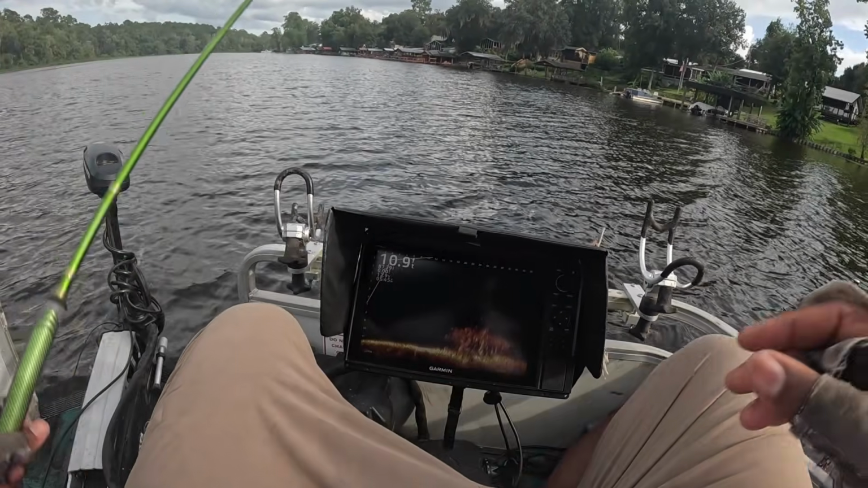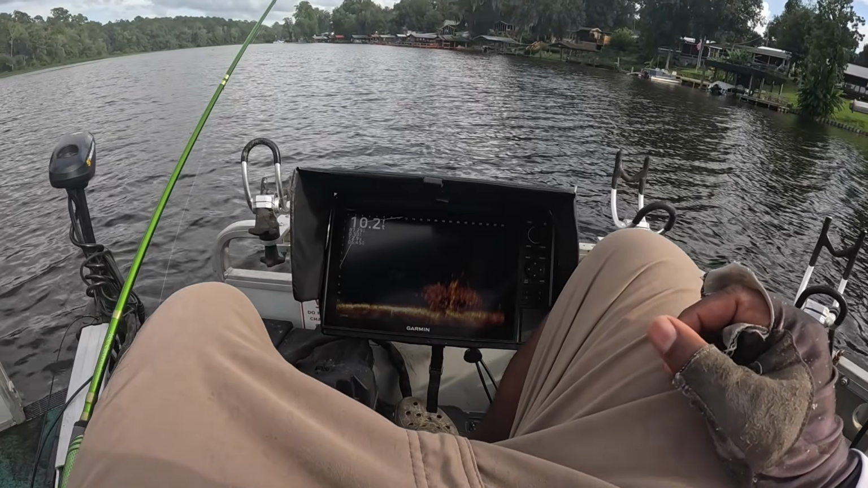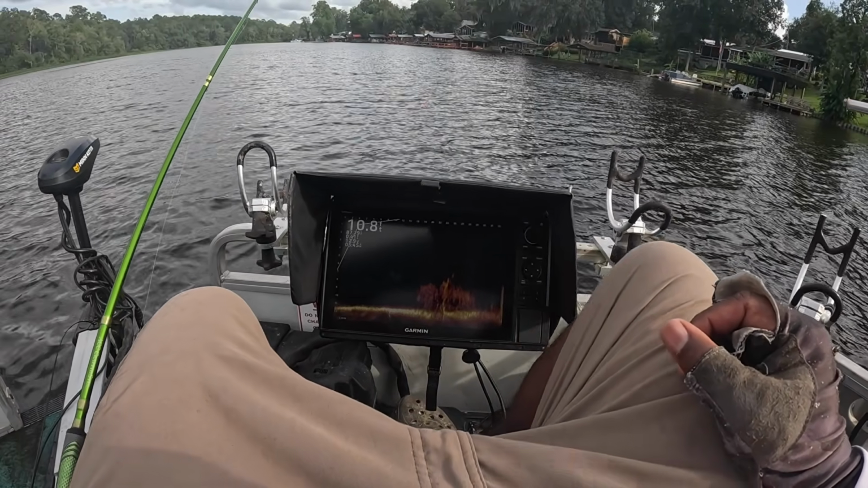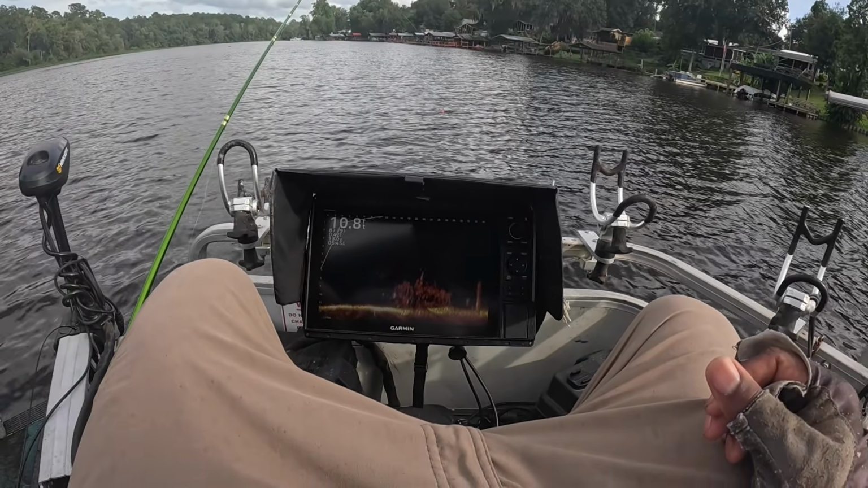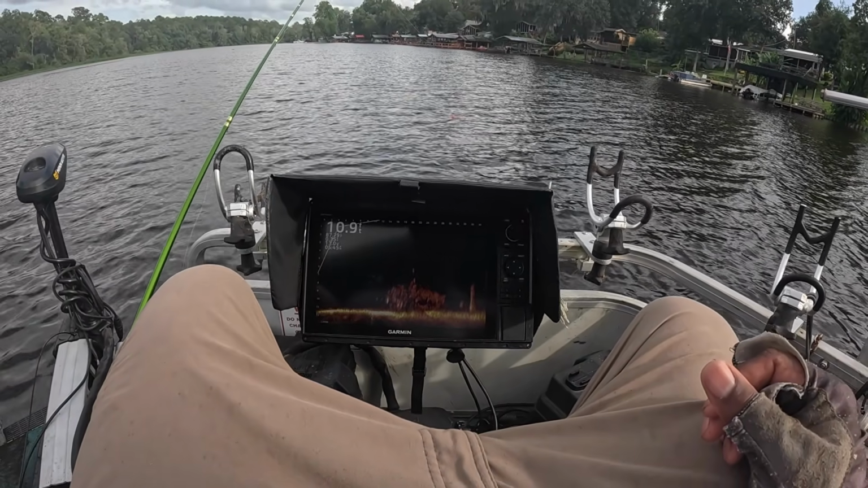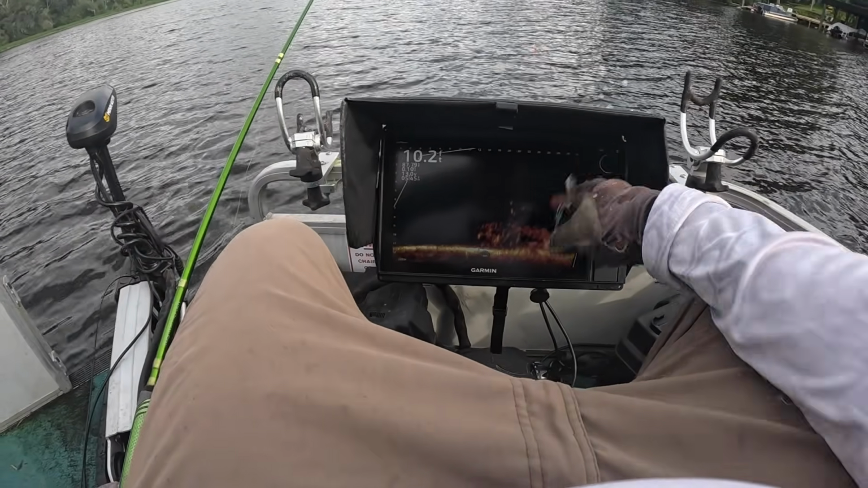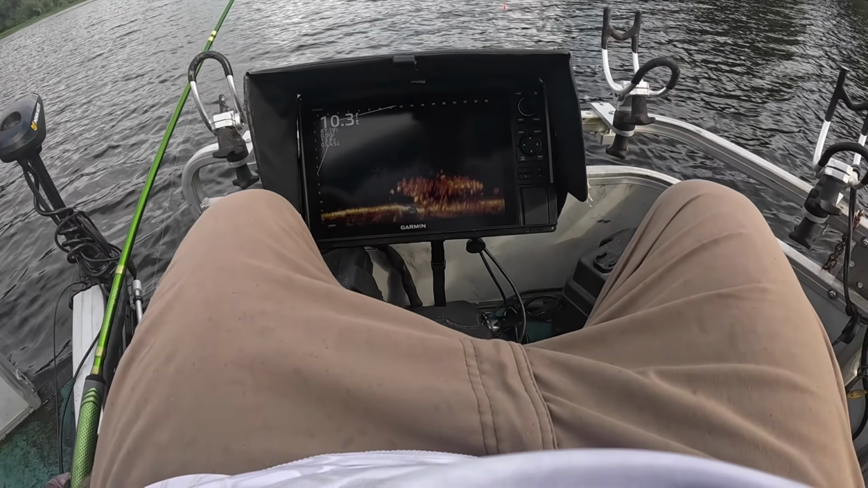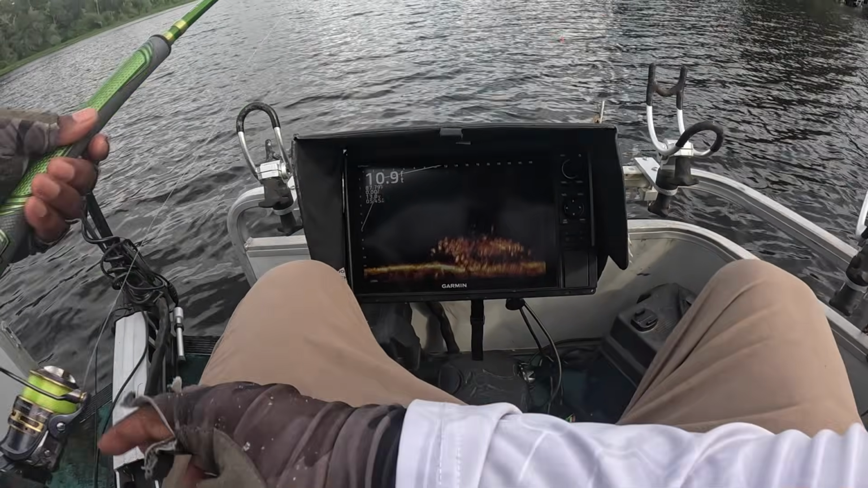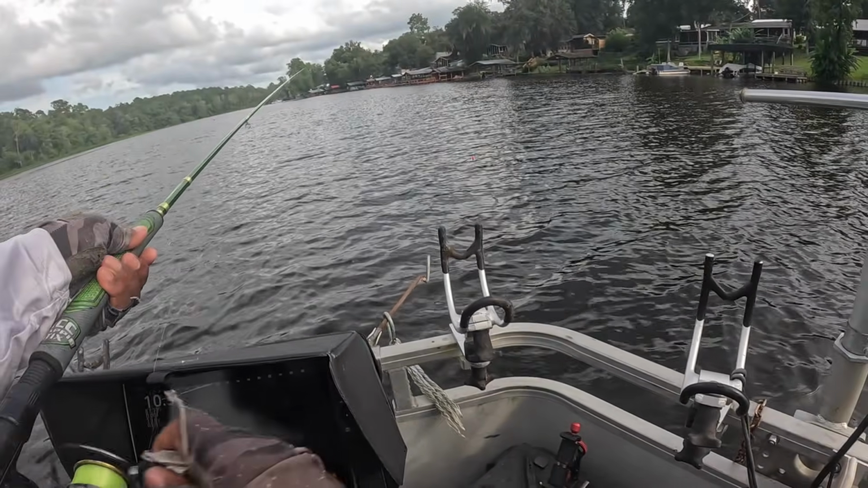I think I'm gonna see if I can ease up a little bit. Get in. Perfect. Get the spot lock. Take the range out. There's the one coming up, looking at him. He's eyeballing him. And then see him over there? See him eyeballing him? See him running with it?